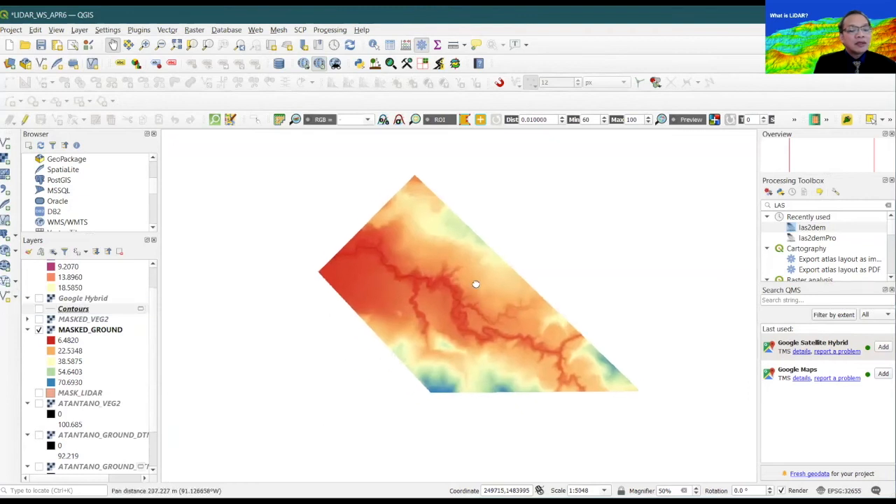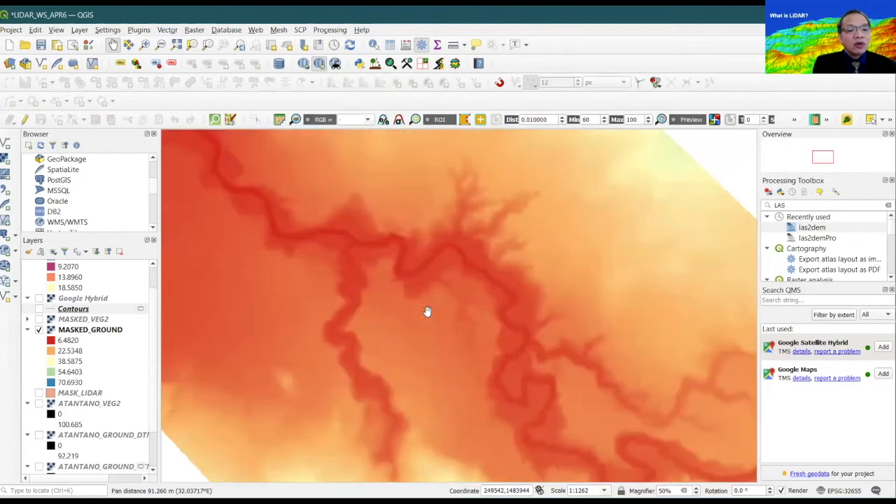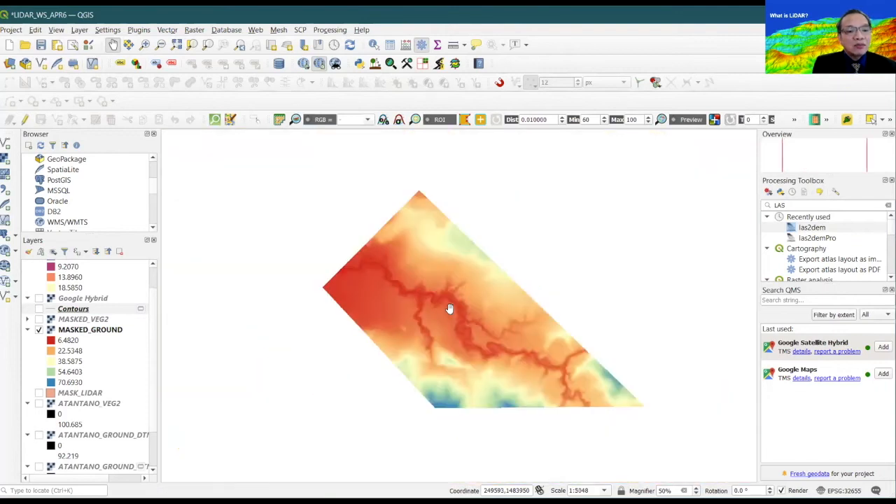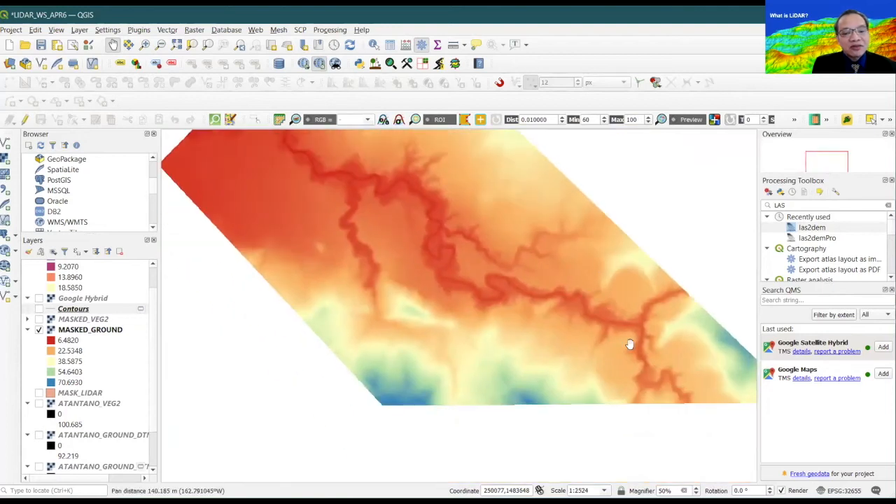Okay. So this is the DEM coming out of the LAS ground, the DEM, which represents the ground. Just the ground information. This is the topography. If you look at this, it can actually show you the outlines of the river itself.